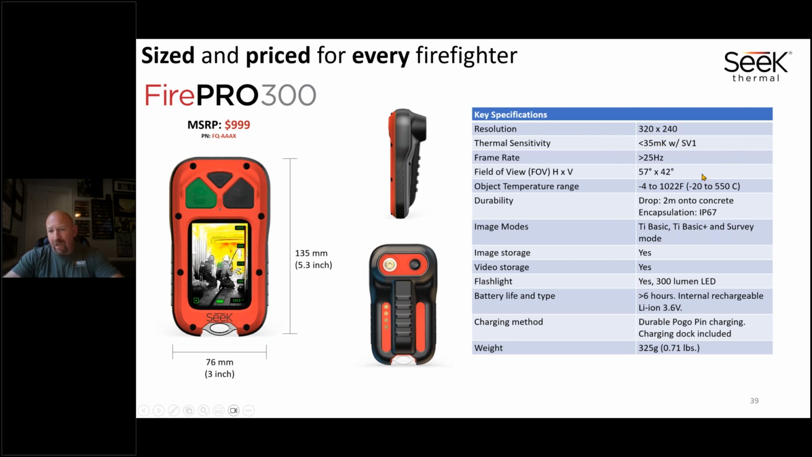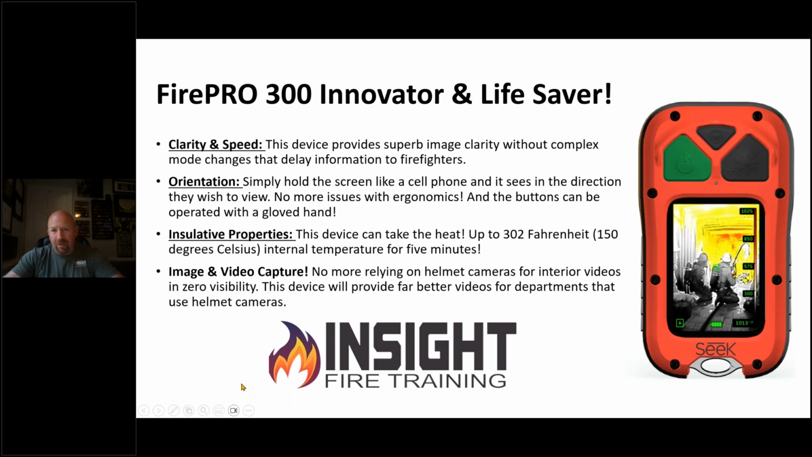Here are the actual specifications of it if you're interested in that. It can take a beating, but I will warn you, it is not a decision-making camera. It is not a hammer. Don't break windows out with it. So it gives you everything the big camera does, but it does not have the insulative power. It does not have the durability. So you don't have that air gap. You don't have the lens protection.